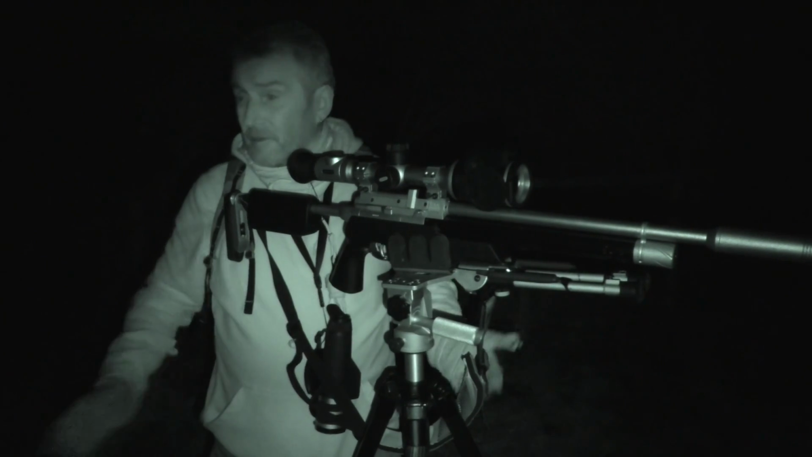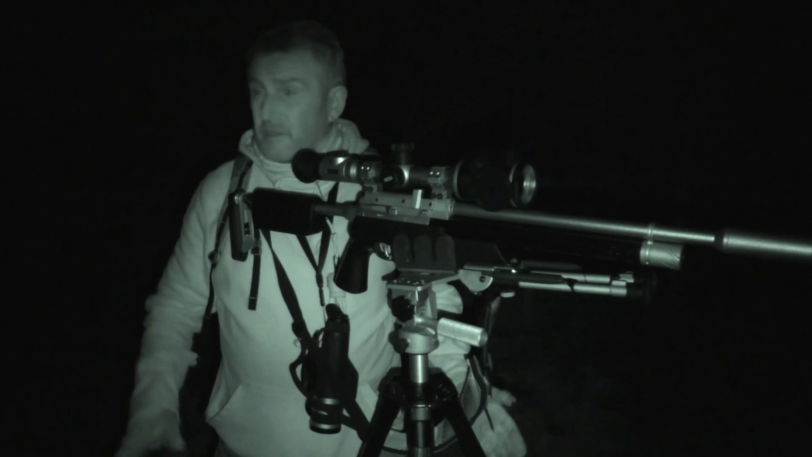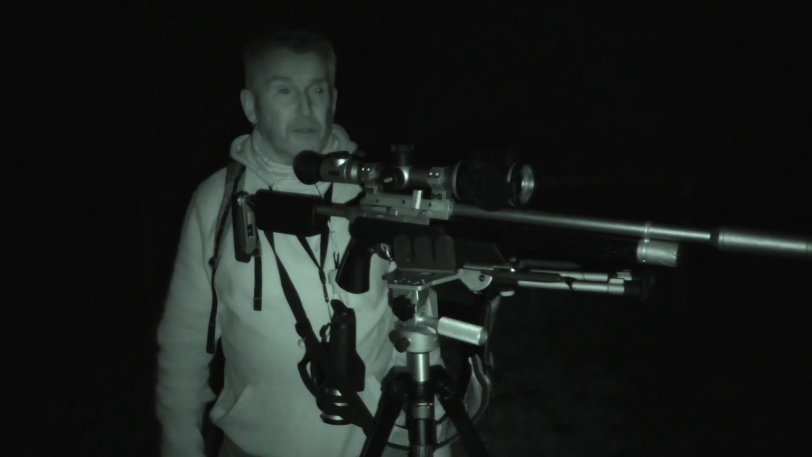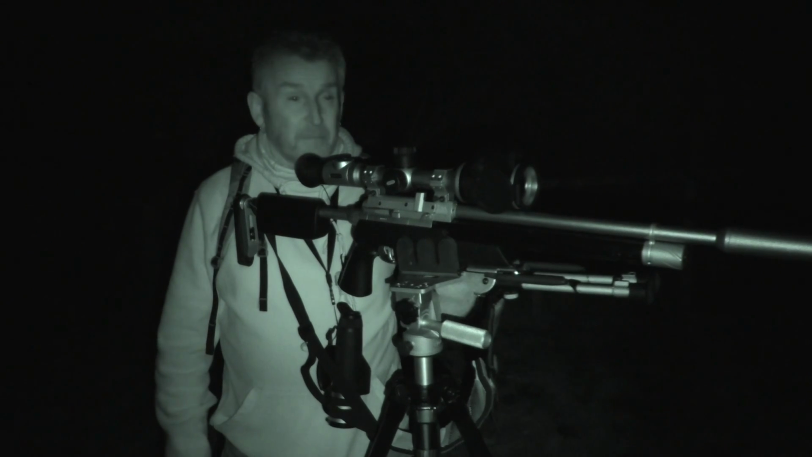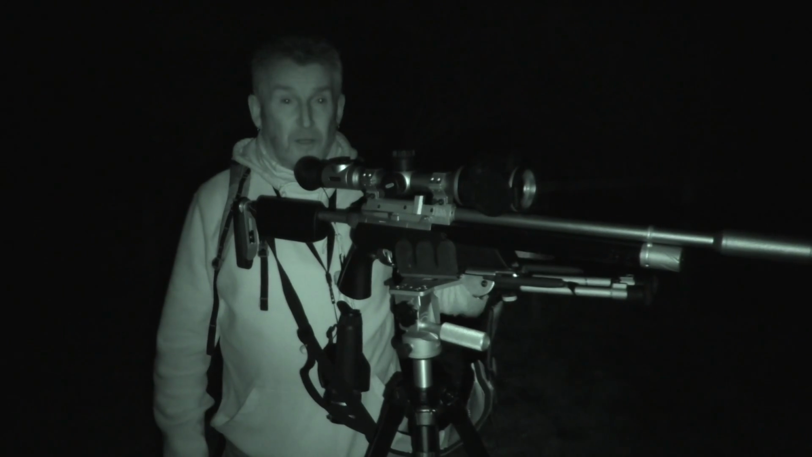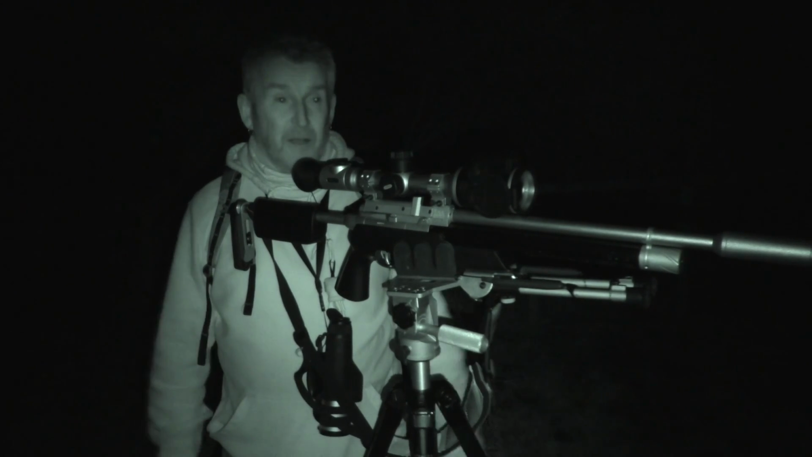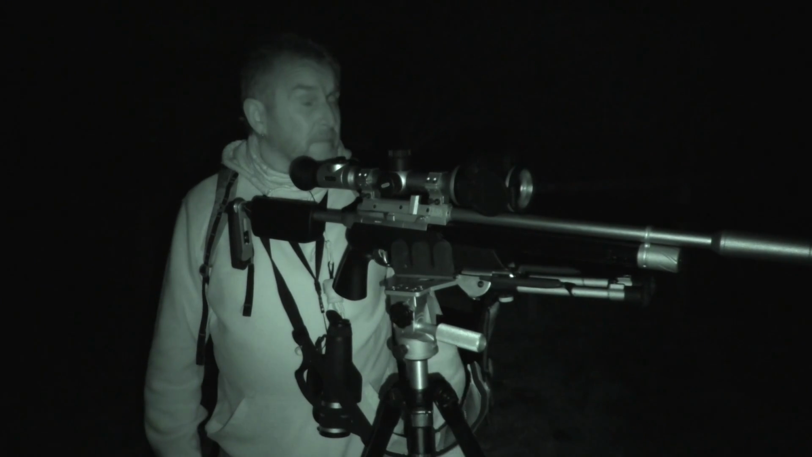Because the fields are that waterlogged, we're splashing, it's pulling his boots off, and it's making sucking and splashing noises, but they're not moving. Normally a rabbit's long gone. We've seen it before, we've been out there 60 yards and they've gone. These, I could probably walk up to them and catch it.